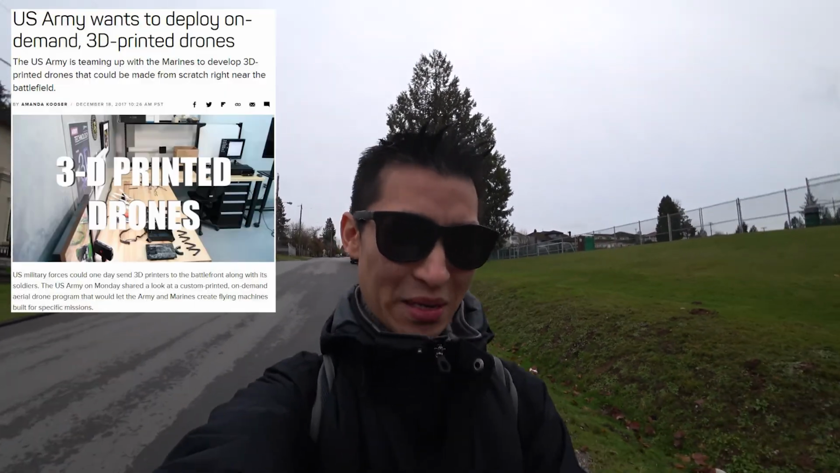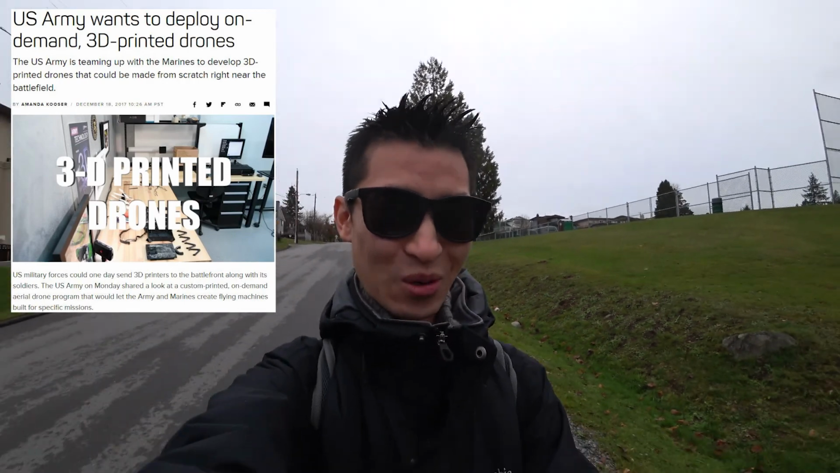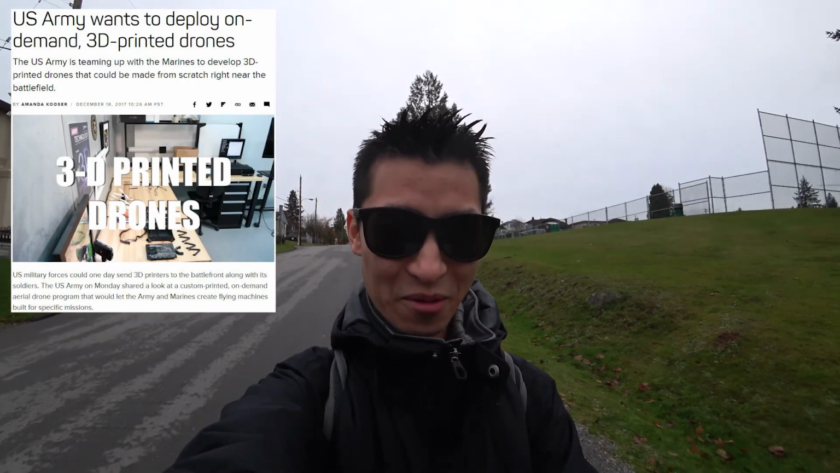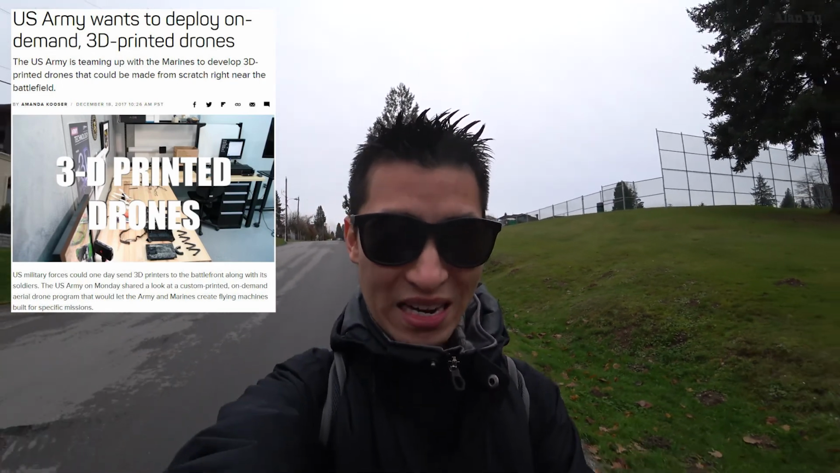I know some of you said I could probably just 3D print some accessories, potentially to put on the Mavic as well, to put this stuff on and maybe just as additional stuff to use. So I was reading this one, it says actually the US Army wants to deploy on-demand 3D printed drones. The US Army is teaming up with the Marines to develop 3D printed drones that could be made from scratch right near the battlefield. And they even published a video about this.